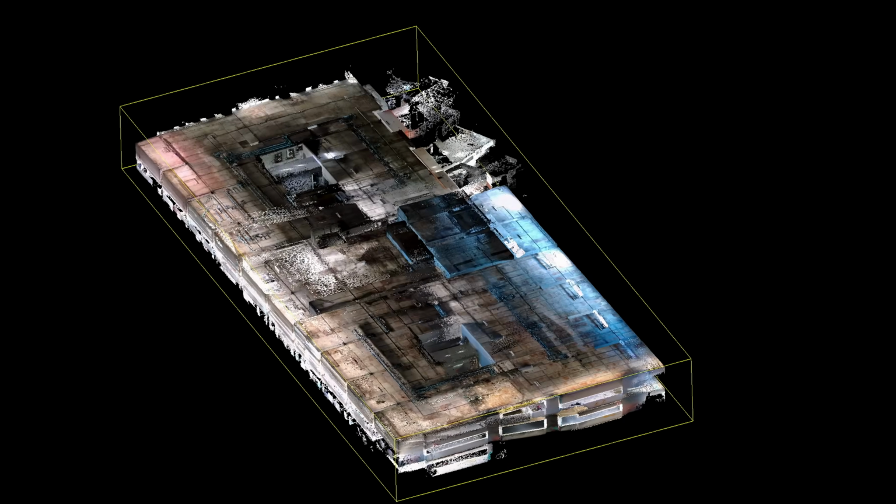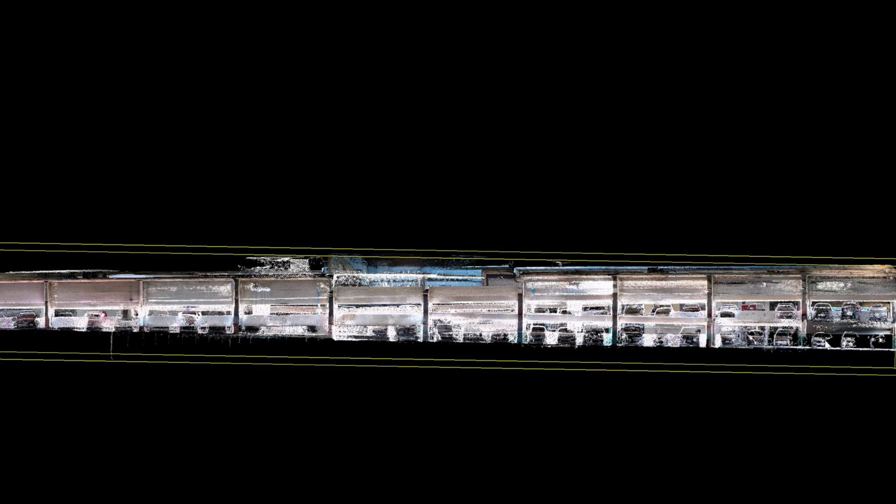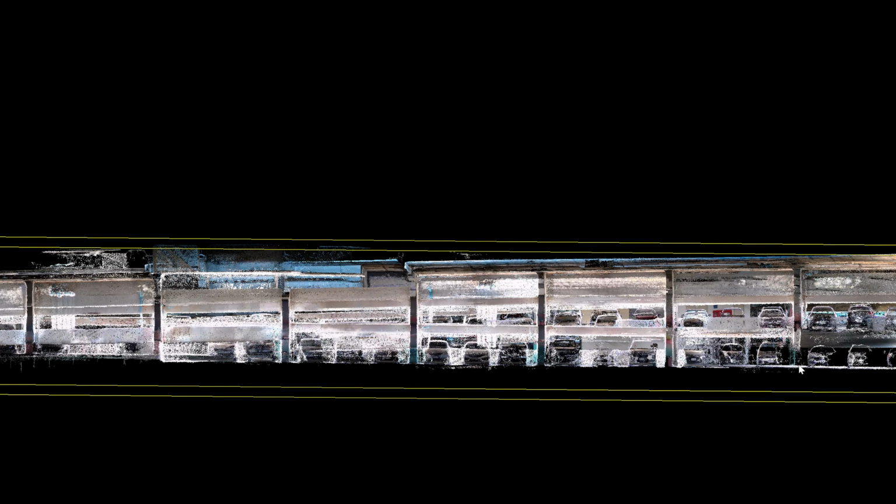Here's the result from the Pocket 2. I can immediately notice some irregularities. It even looks like parts of the floor are missing entirely.